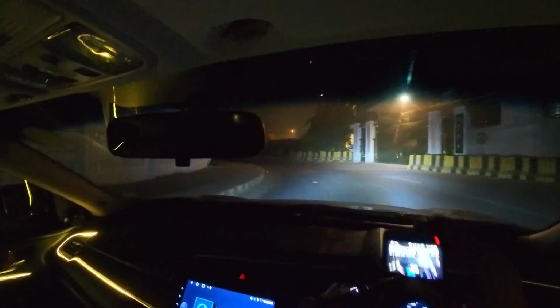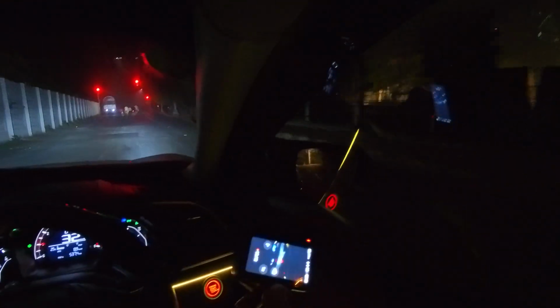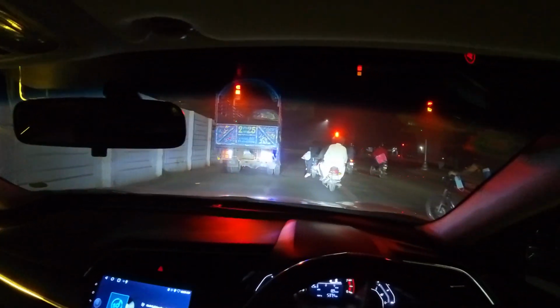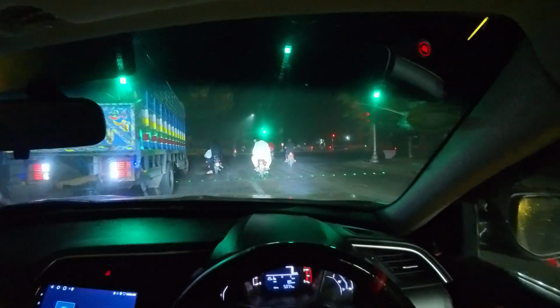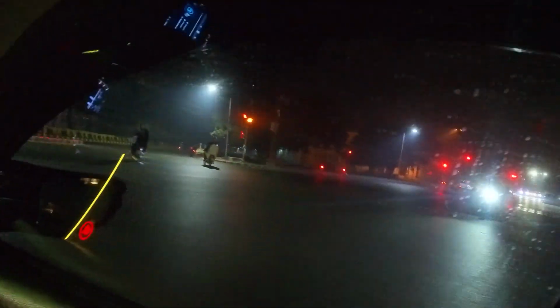So I was actually going back from Flatty's hotel to my home. So the journey is going to be from Mall Road to actually Wabda town. So we can possibly record some 25 minutes. So I'll try to make sure we record each and every bit of it. So right now we are on the Mall Road. We are going to turn left.